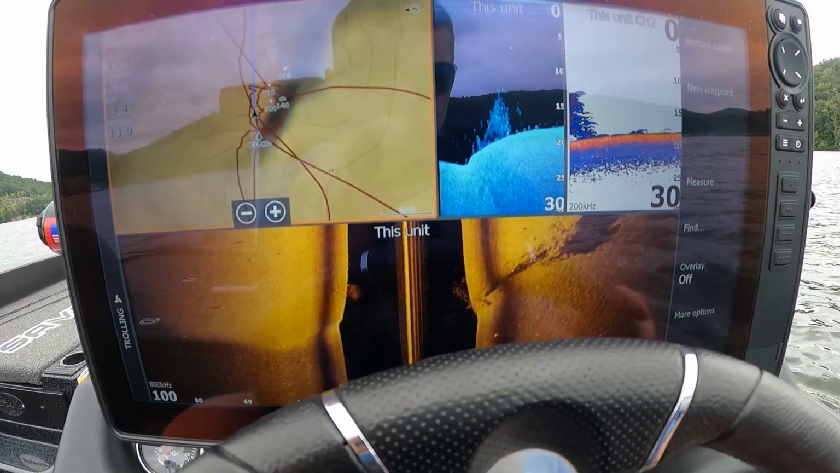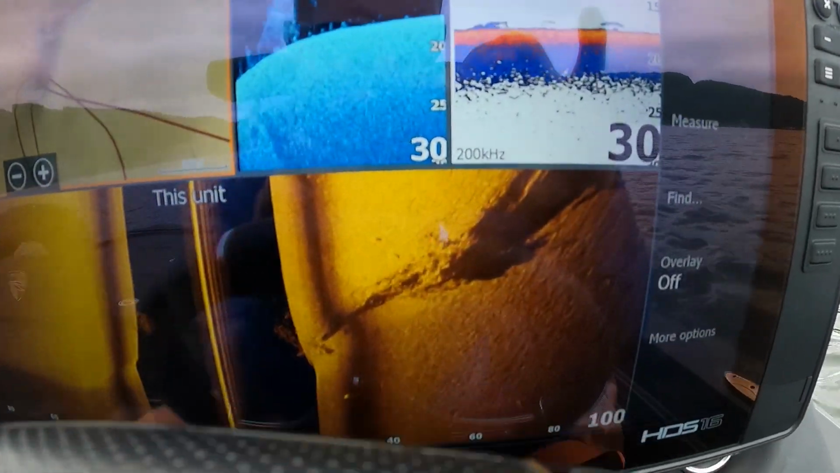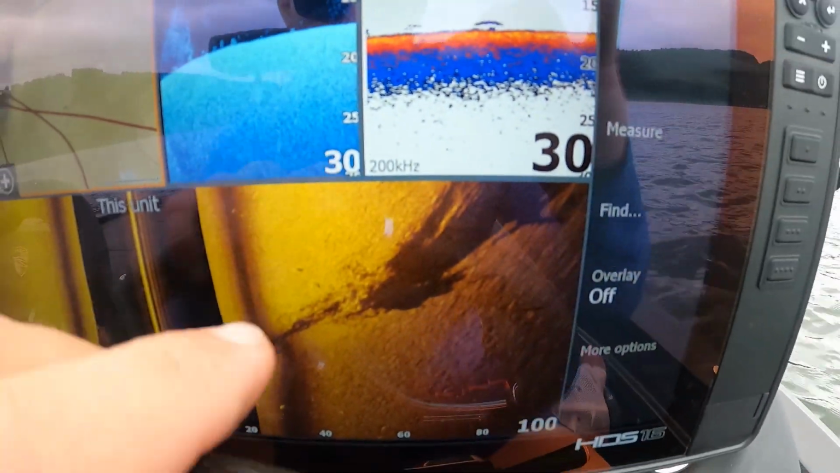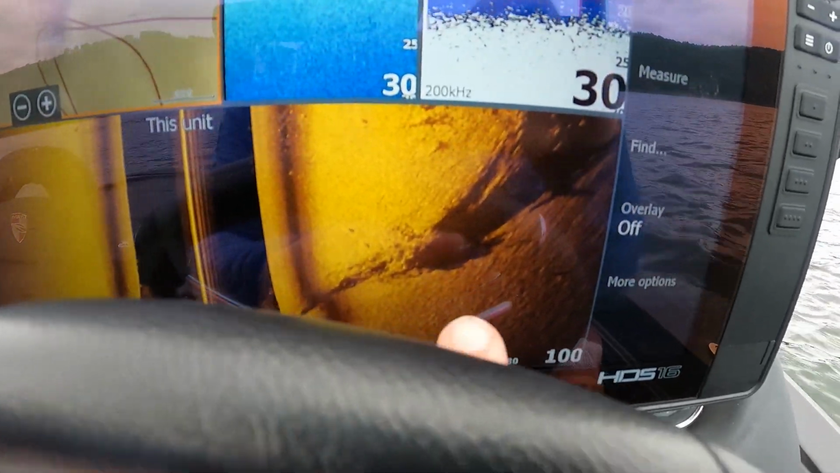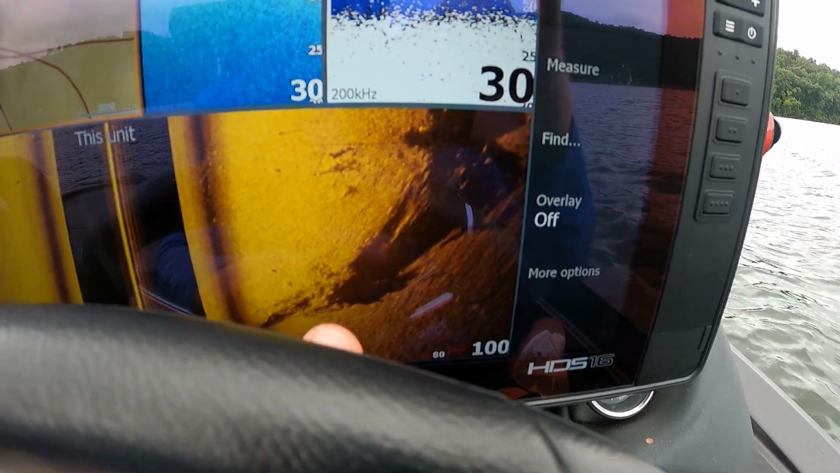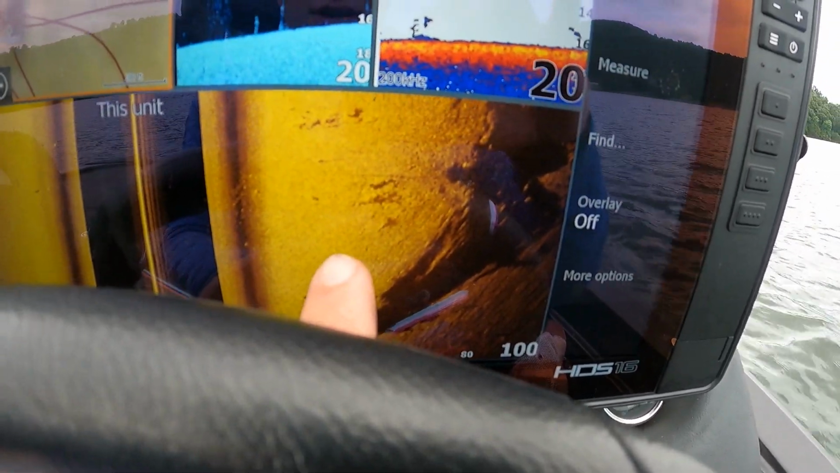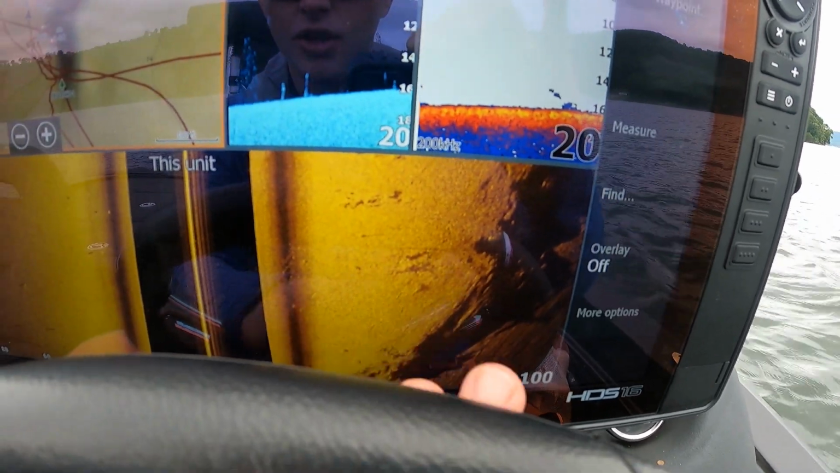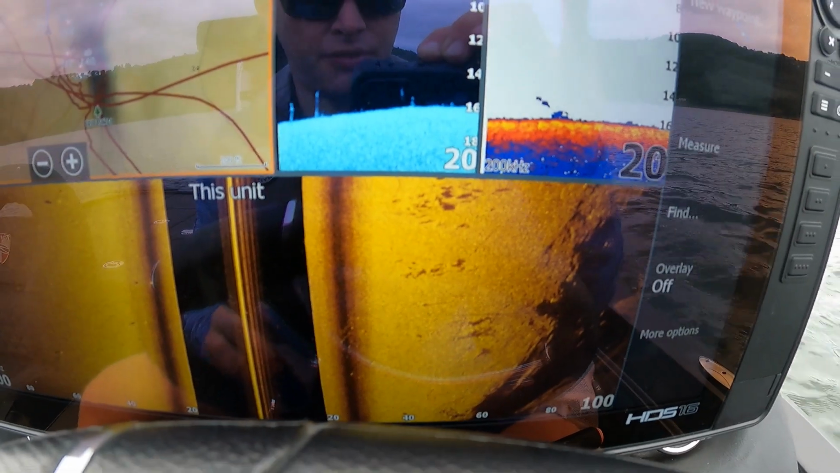All right, guys, so if you can see this right here, we just came up this break. That right there is a really steep ledge, and the way that I can tell that is due to the shadowing on the ledge. So the taller the shadow, the dark part, the taller the ledge is. As you can see up on top of it here, it's a really nice bright return. So it's clearly shell and rock on the edge here. And this is a great holding place for fish.